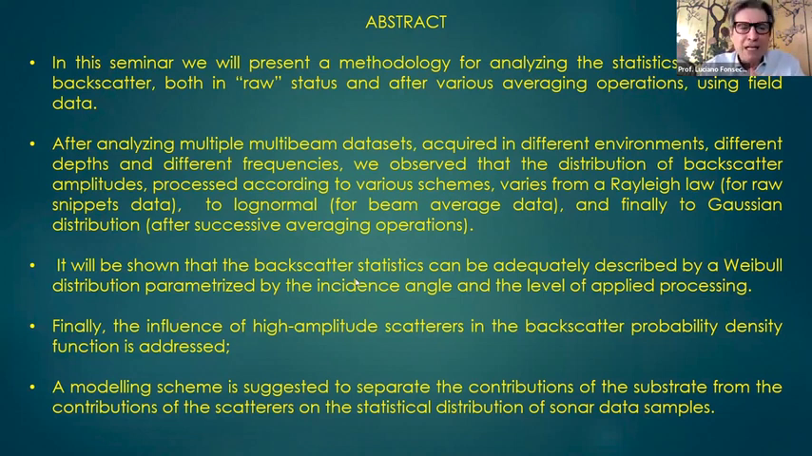For that, we analyzed a huge amount of data from different environments, different depths, and different frequencies, and we observed backscatter distributions from different levels of processing, from raw data to beam average data to mosaics. After analyzing all those data sets, we observed a pattern.